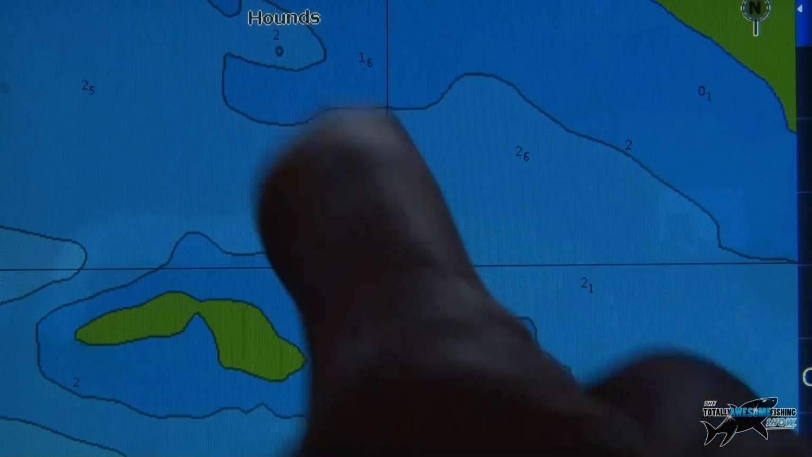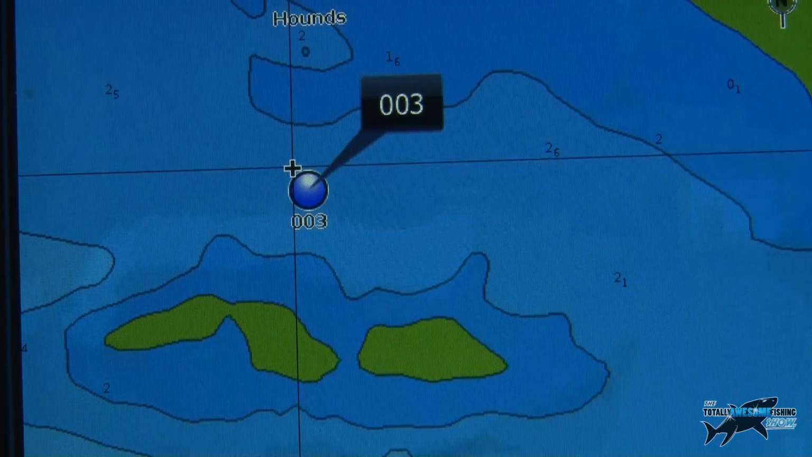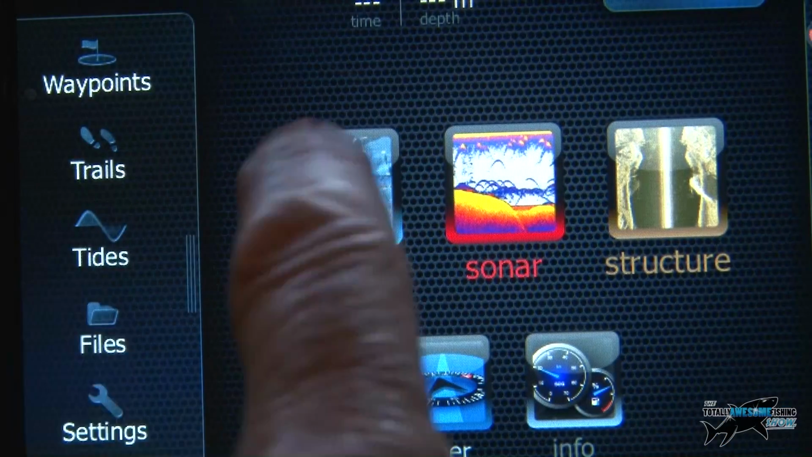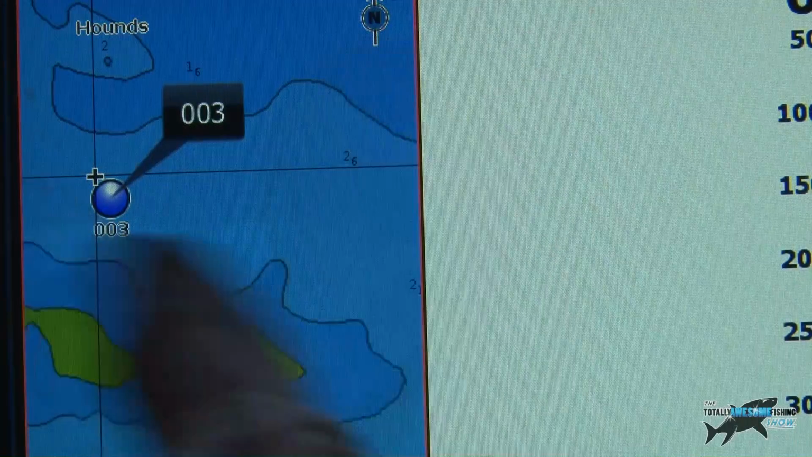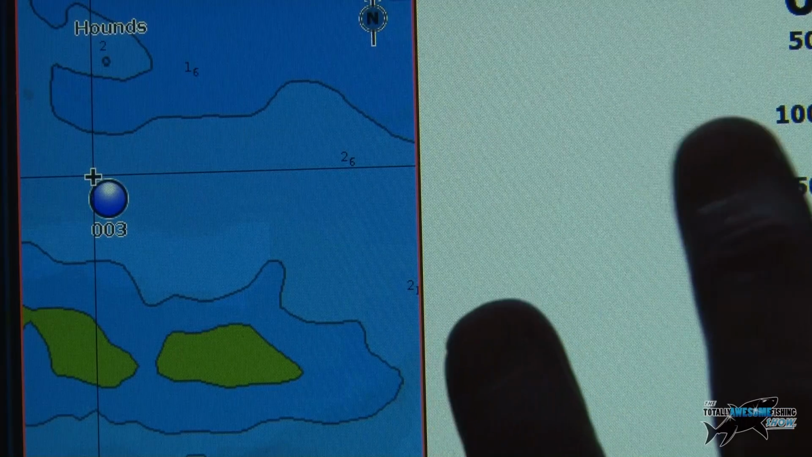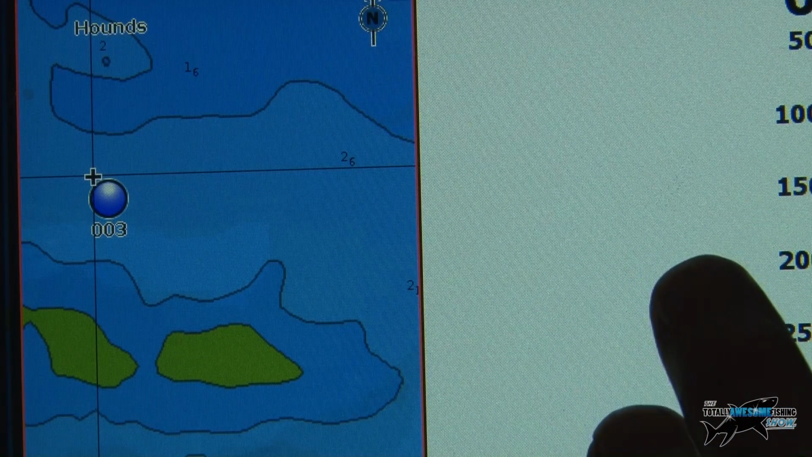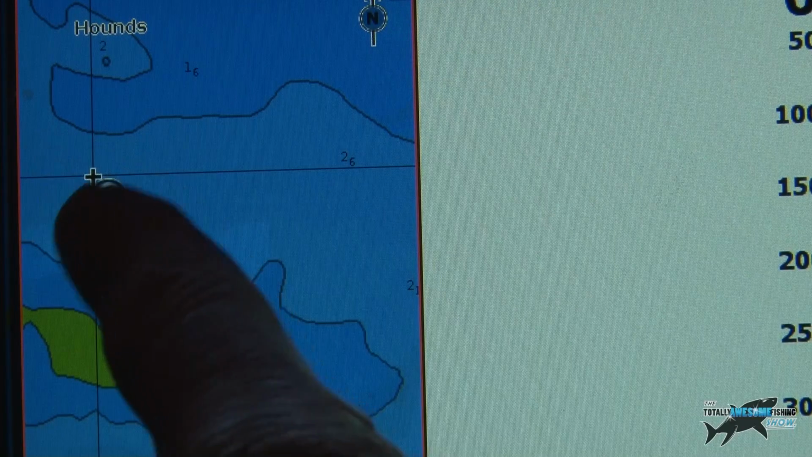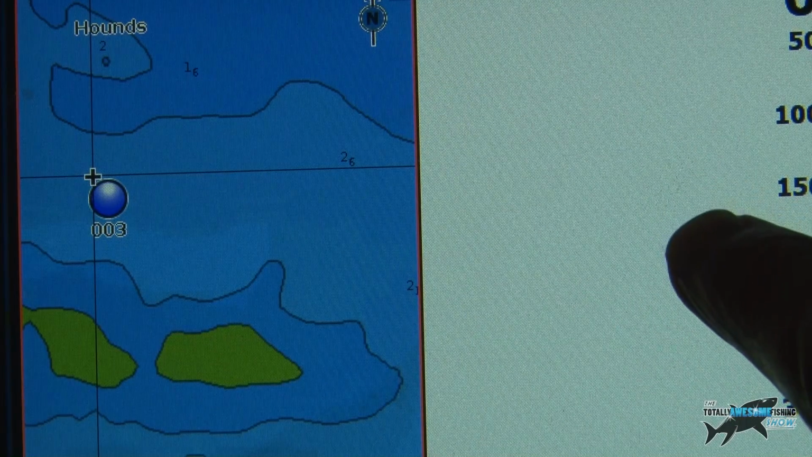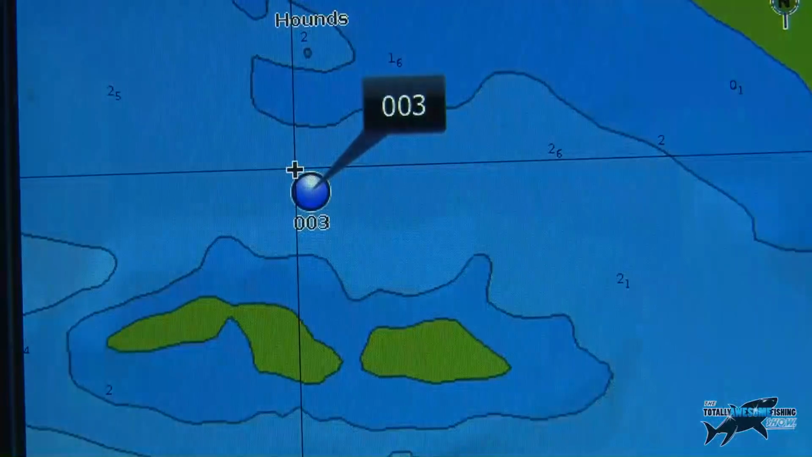But I marked it there, but if I go right in on it, you can go either chart, sonar, structure. You can split the screen, so if you wanted, I've got no fixtures here for rigging it up on my transducer, obviously, but you can do a split screen, so you can do your chart, and you can do your sounder there as well. Let's go back to the charts.